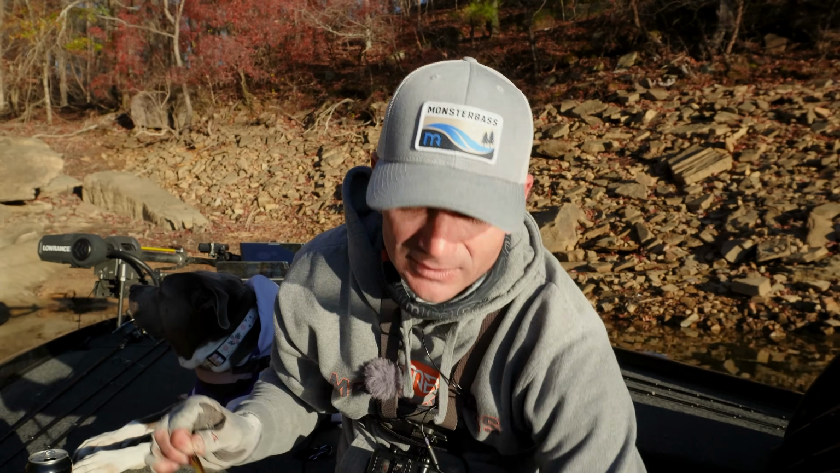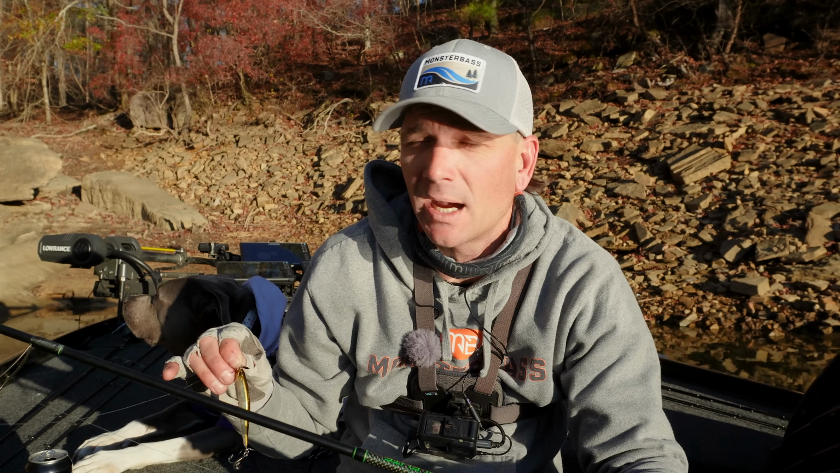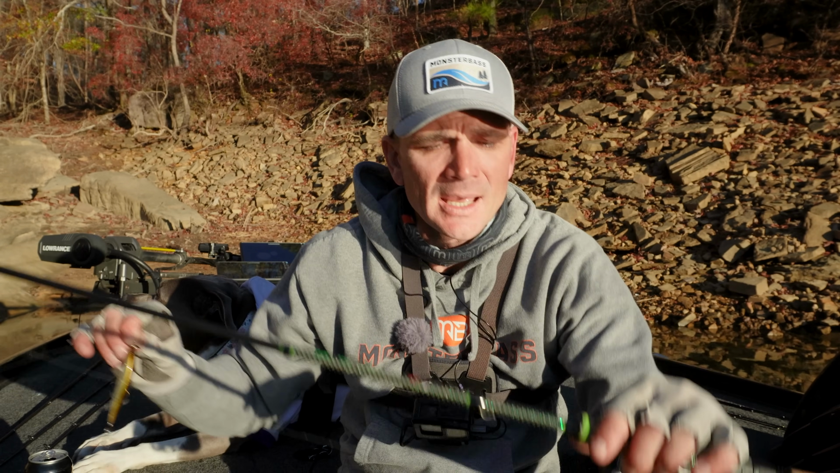The setup I got is a KS2 Elite. It's a 610. It's a little shorter rod than most guys throw this on, but I like it because it has a really good tip to sling it way out. It also has a good tip for that impact reaction bite that you get when they smoke it. But at the same time, I can be super accurate with that shorter rod. I got it rigged up.